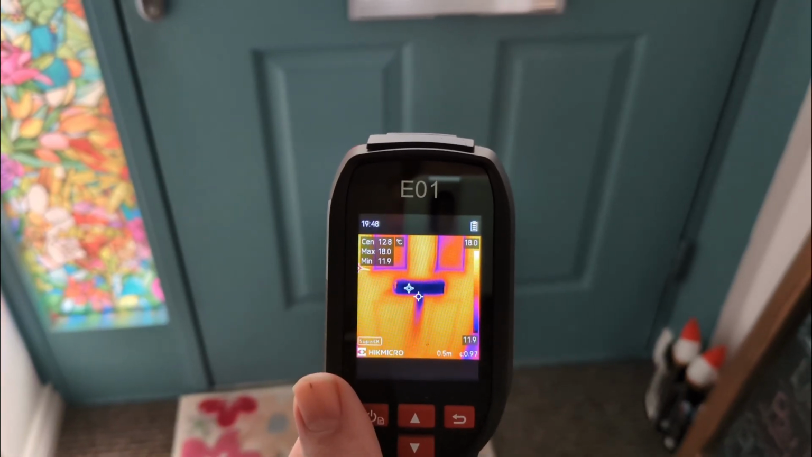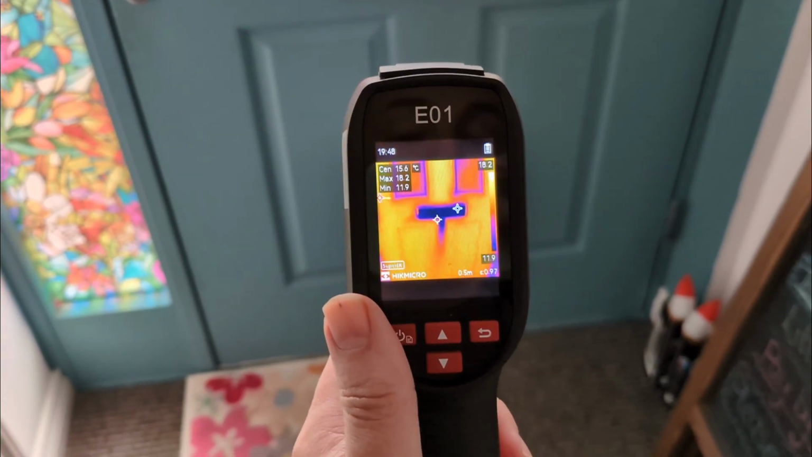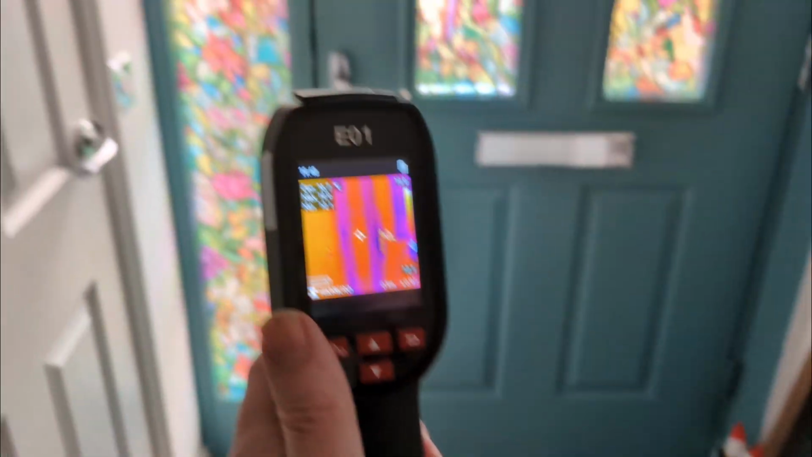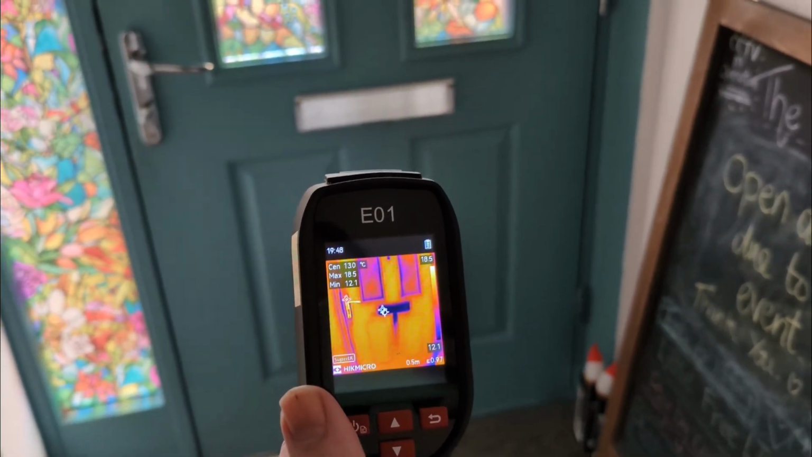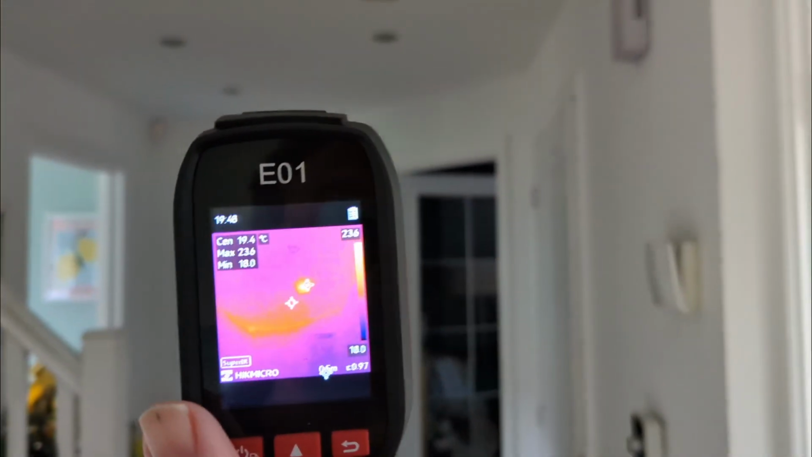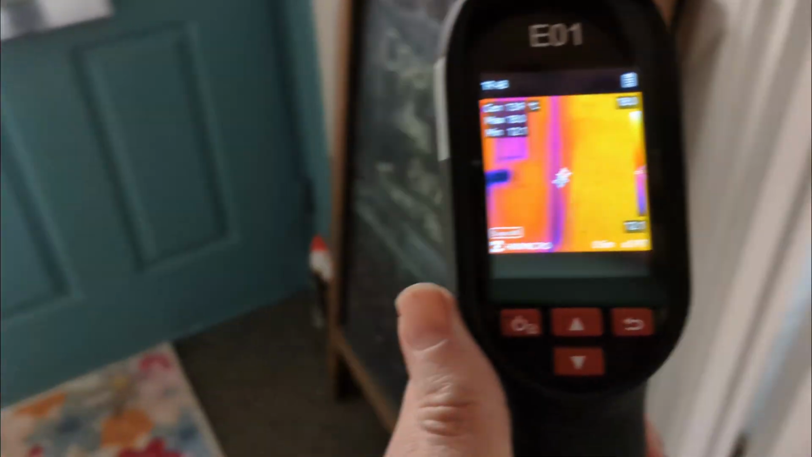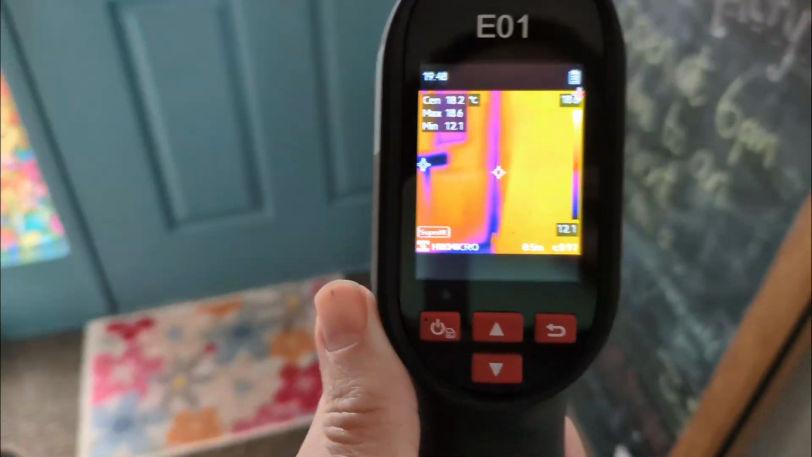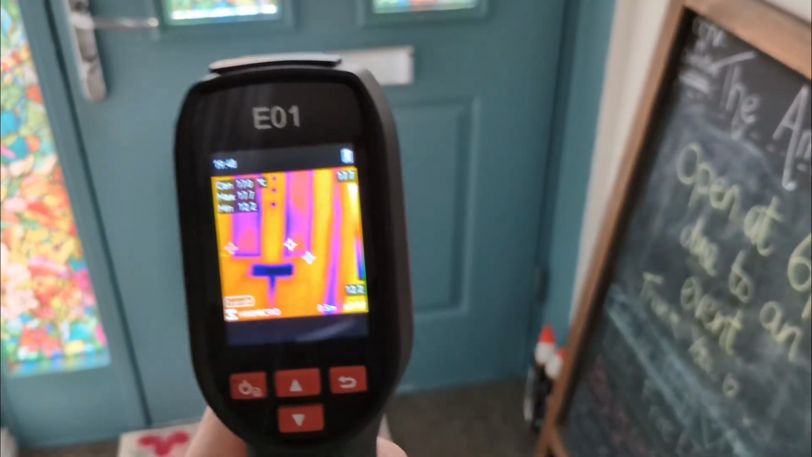So I can see here that's not too bad, it's not an icy day, but it definitely shows you the difference that this can make. I could have been walking around this house and replaced the wrong thing, and actually I can see straight away what is going wrong. I'll just show you the rest of the house here, because I am a bit of a geek with these things, and you'll see it works an absolute treat. So very simple, very easy to use, but very effective.